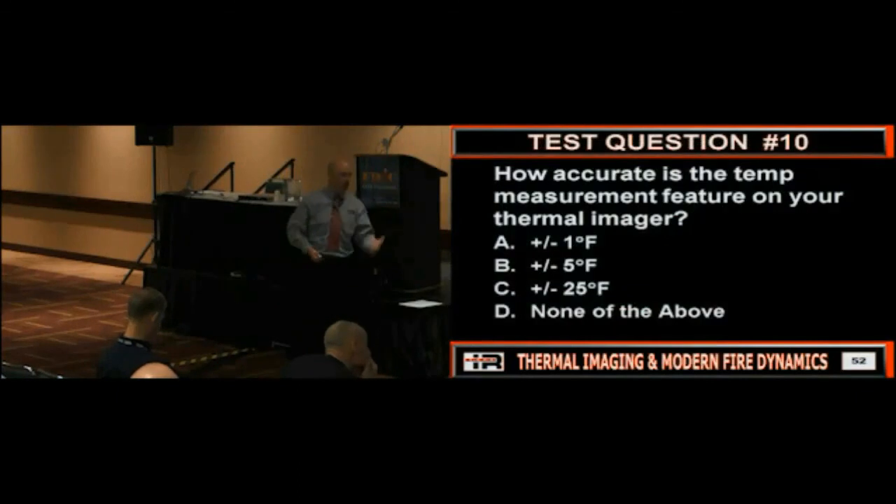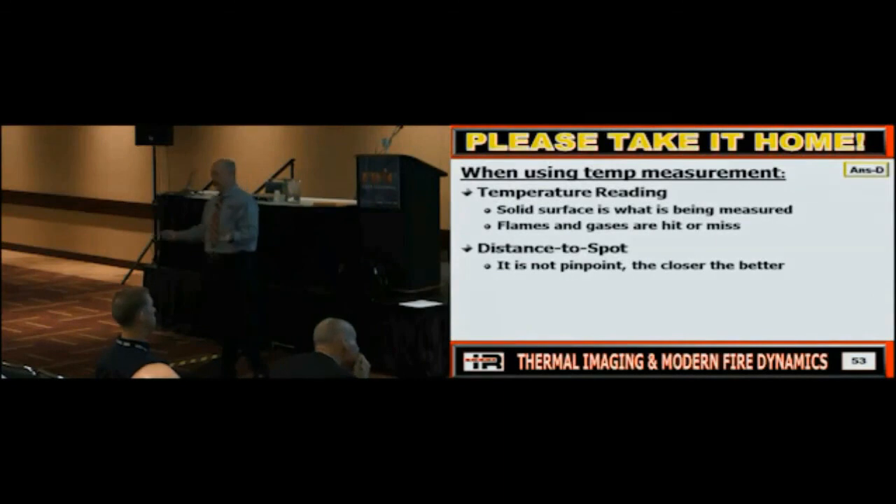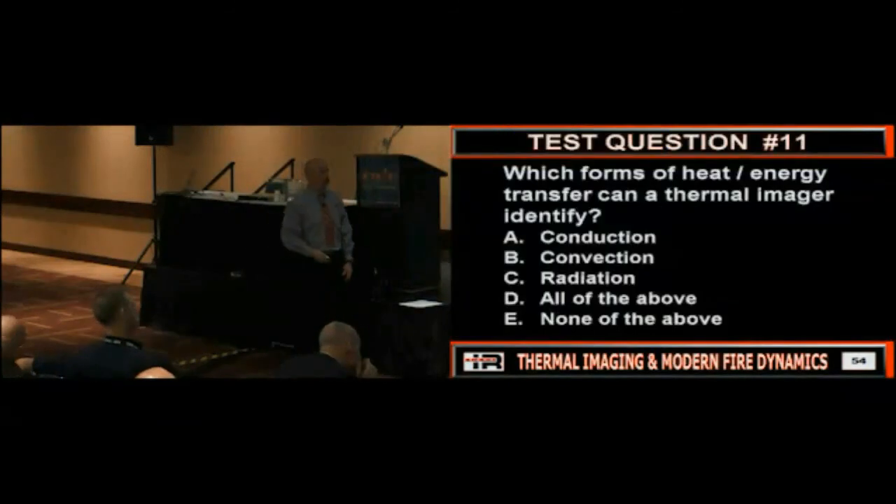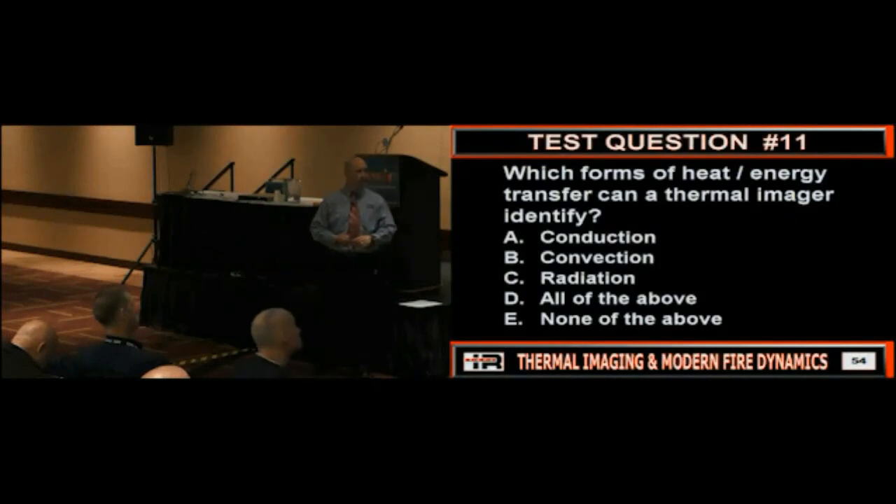Okay. How accurate is it? My answer is going to be none of the above, right? Now, could it be accurate in certain situations? Yes. Do you need to do a lot of homework and really understand your camera in order to say it's accurate? Yes. So is everybody good on that? Okay. Accuracy varies greatly.